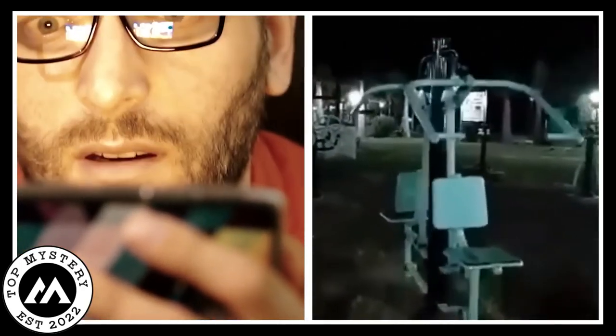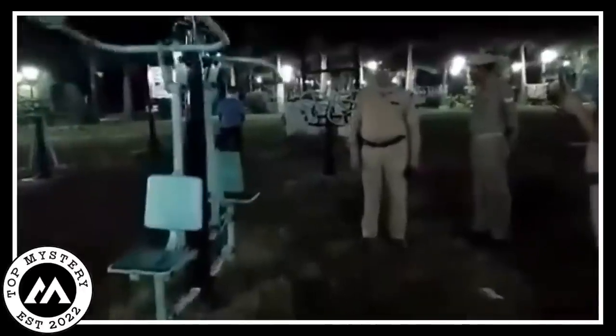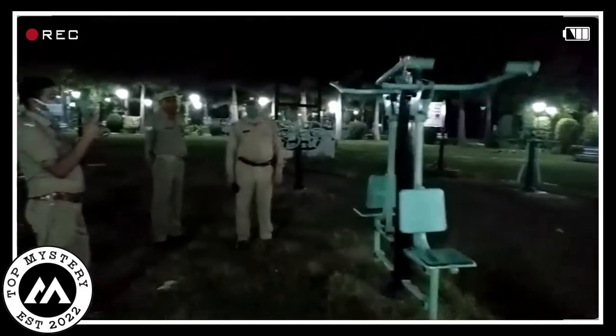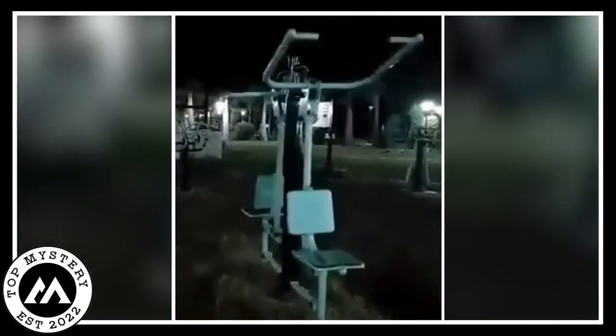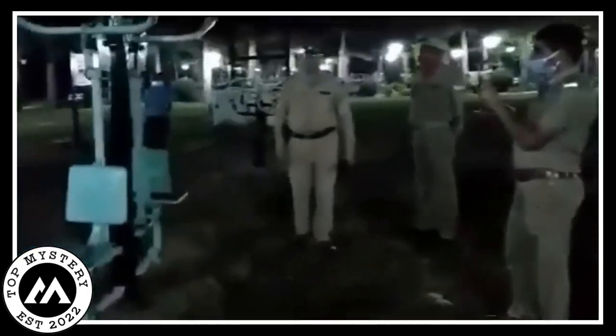People who saw this got scared, feeling a spooky kind of shiver. Police officers, usually strong and in charge, looked confused in their uniforms. They couldn't believe what was happening. It was like the ghostly gym took over. Panic hit them, and they couldn't figure out this strange situation. They took out cameras, shaky in their hands, recording this strange thing that shouldn't be real.